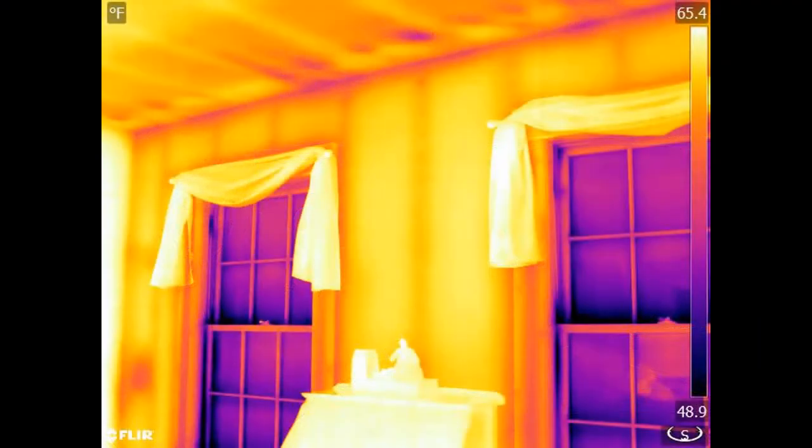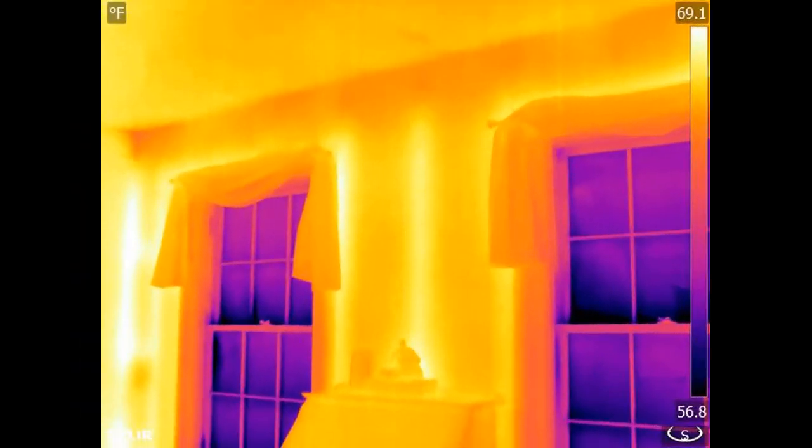Solar loading encountered during a building inspection can make things very difficult for thermographers who are trying to evaluate thermal performance. What you might interpret to be an insulated wall at one point of the day looks completely uninsulated at another, and it's all because of the sun.